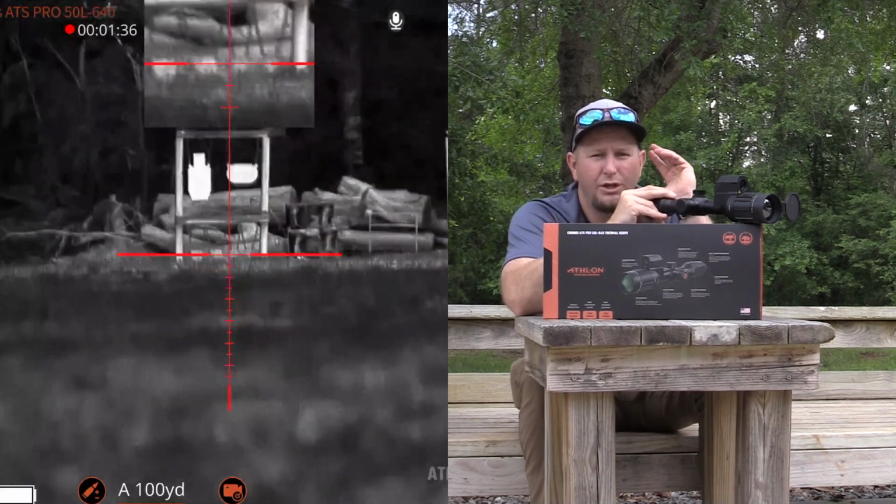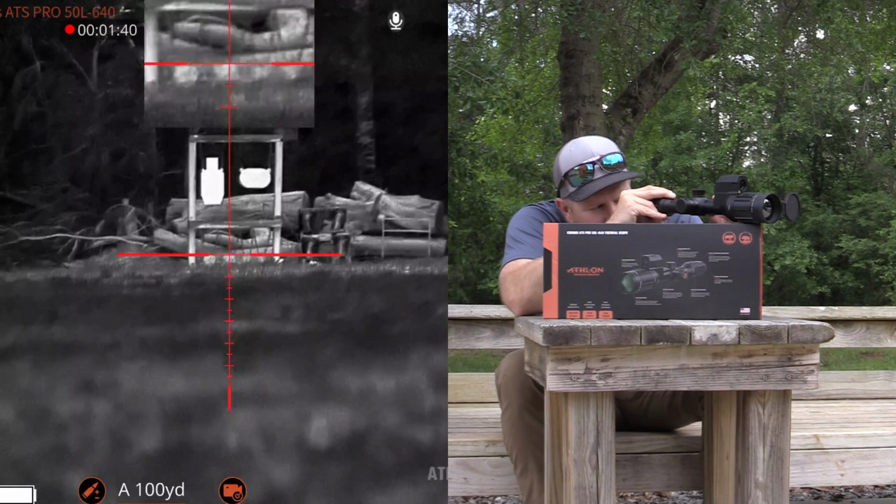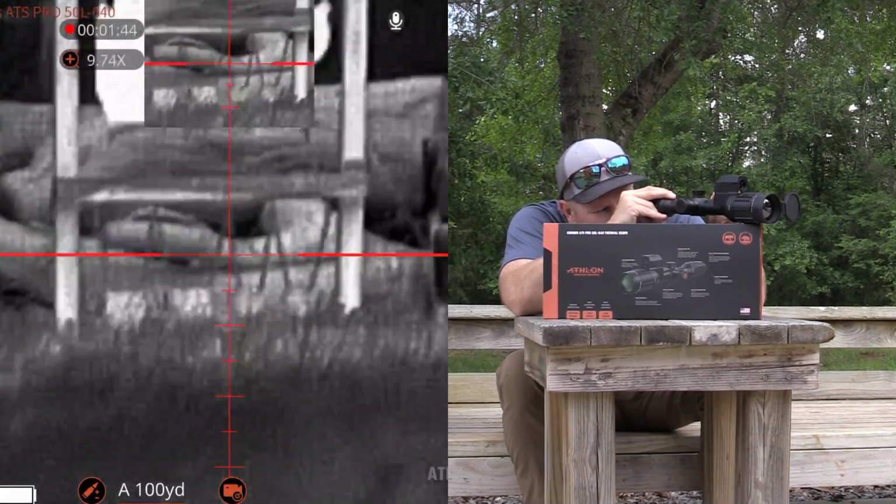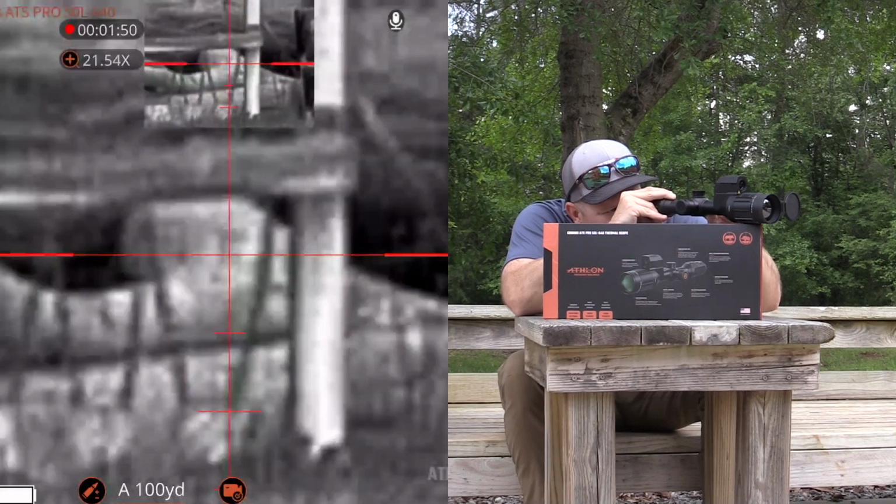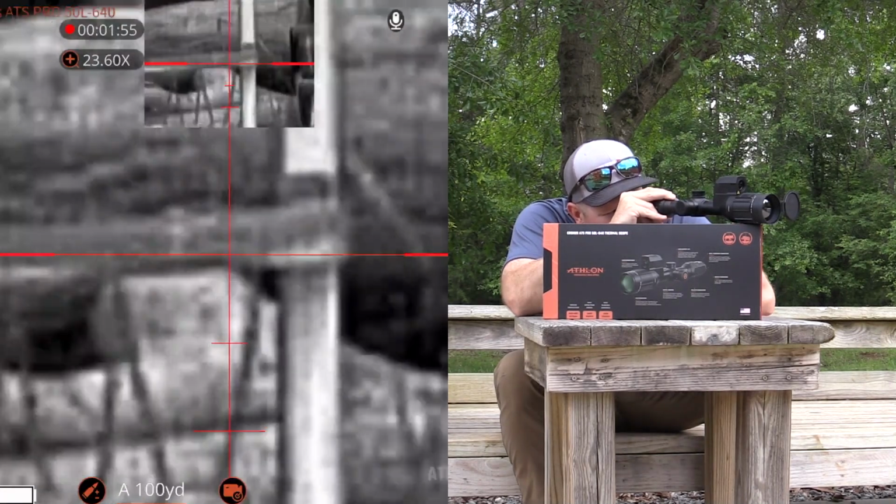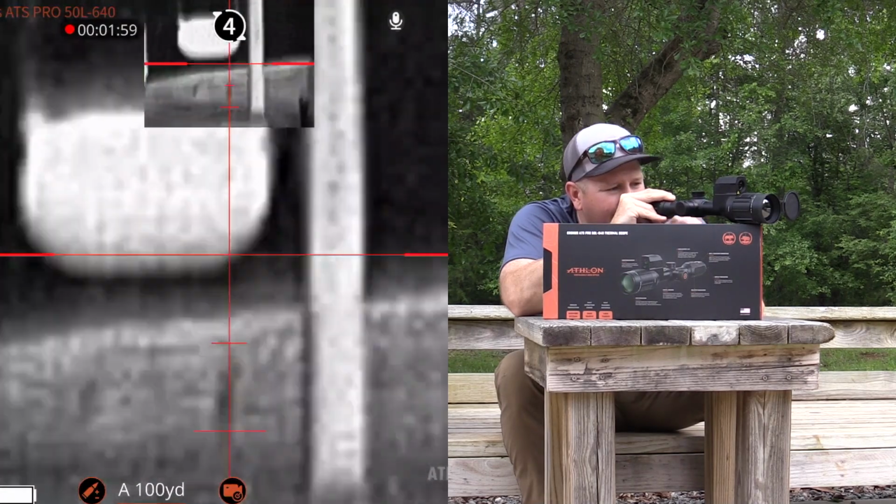If you want to zoom the image in to the target, you take that dial and spin it towards your target. As you spin it, the image gets bigger and bigger, and you keep zooming all the way until you get, for this optic, to the max zoomable rating of 23x.